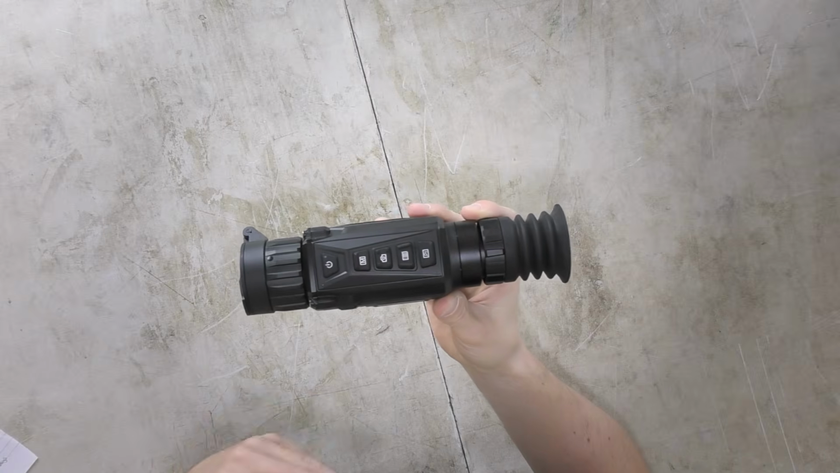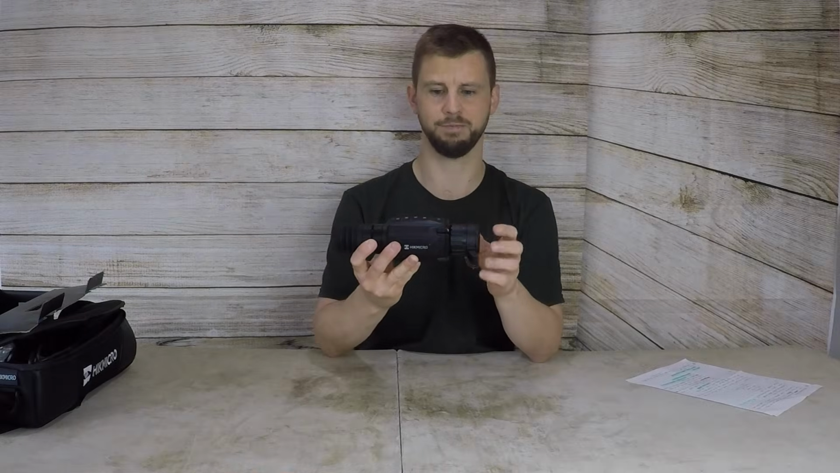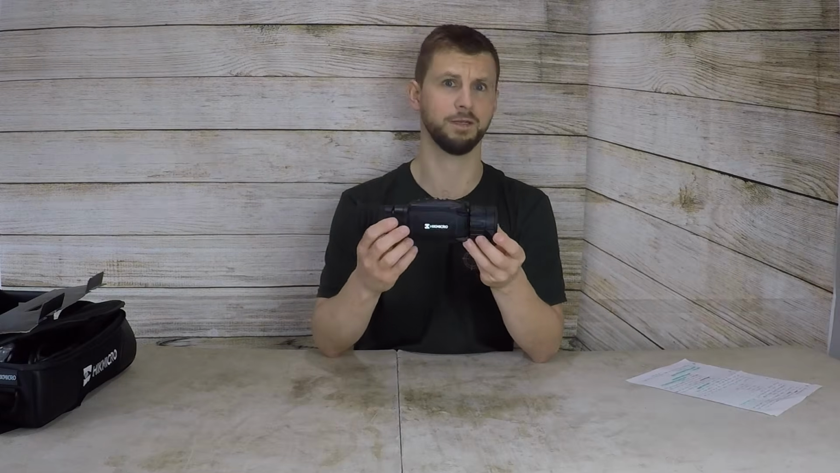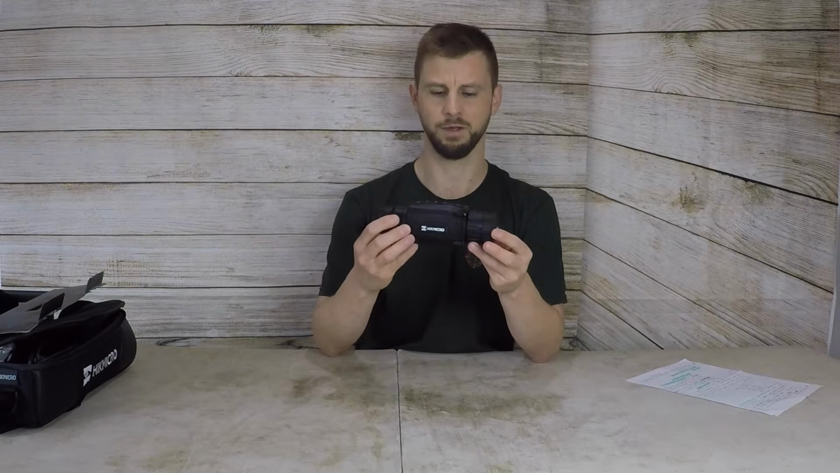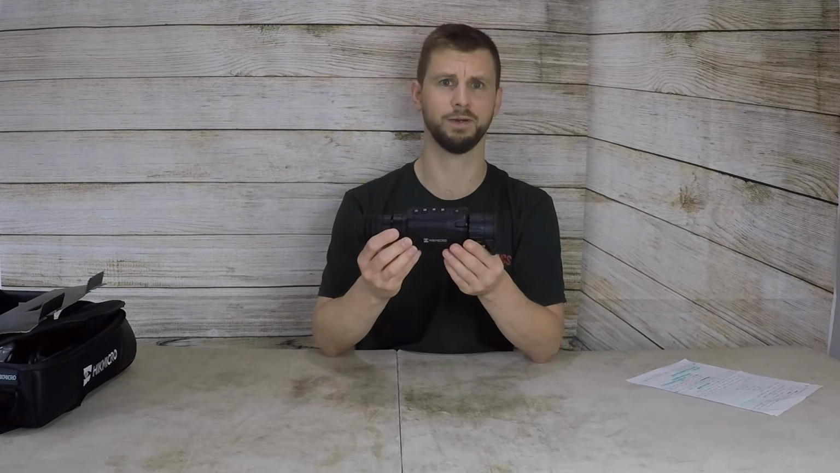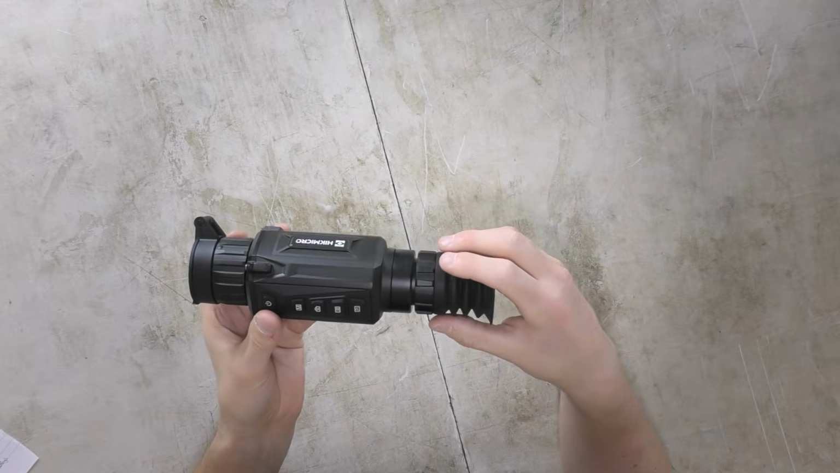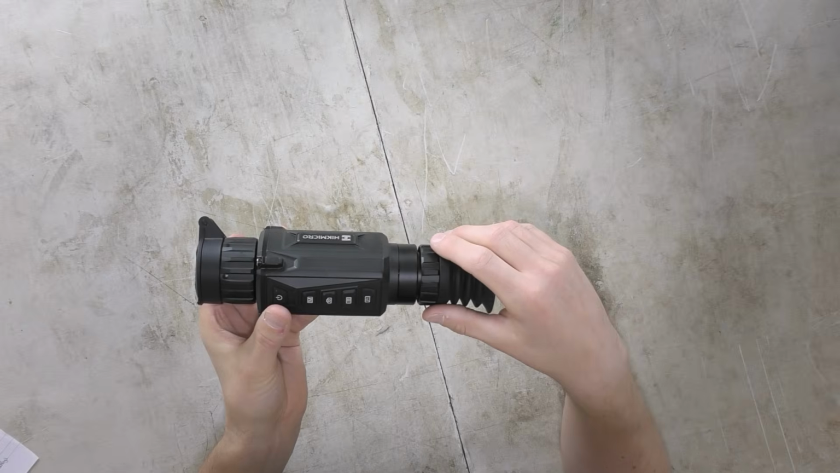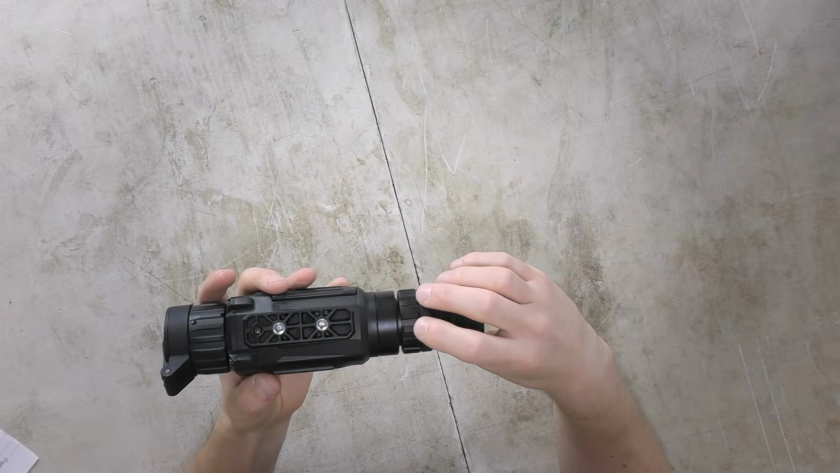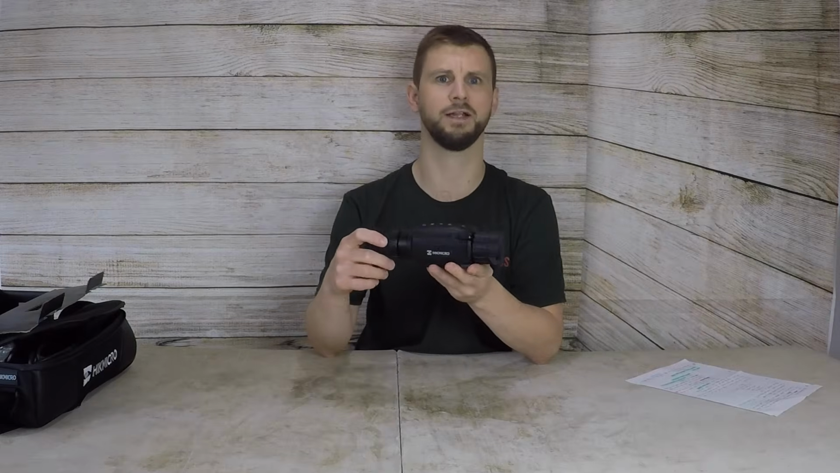So like I've said, it is a budget thermal scope. If you are wanting to get into thermal for the first time with a thermal scope, you may already have a monocular, which are relatively cheap to buy nowadays, but thermal scopes are still pretty expensive. This type of scope is going to be mainly aimed at your air rifle and your rimfire users, where you want to keep the distance under 100 yards. But they are suitable for centerfire rifles, and they are recoil activated as well.